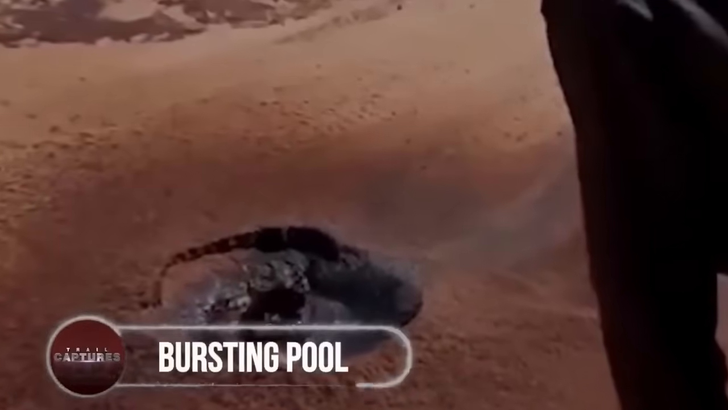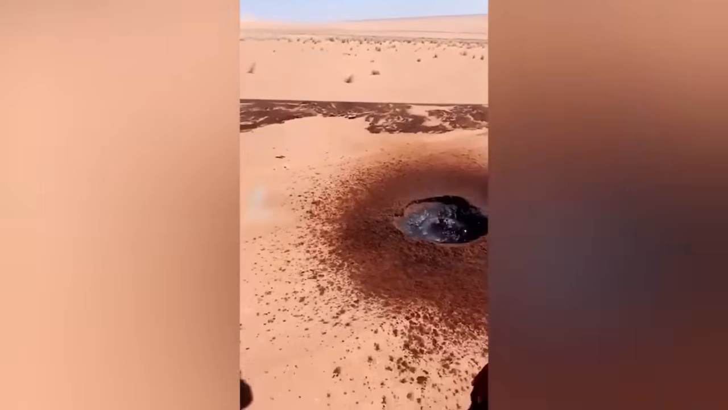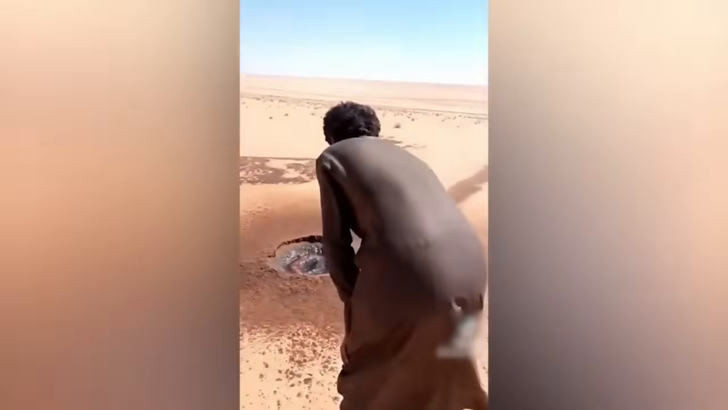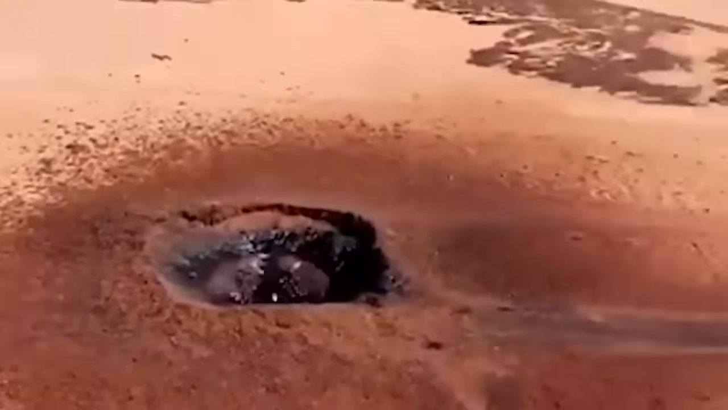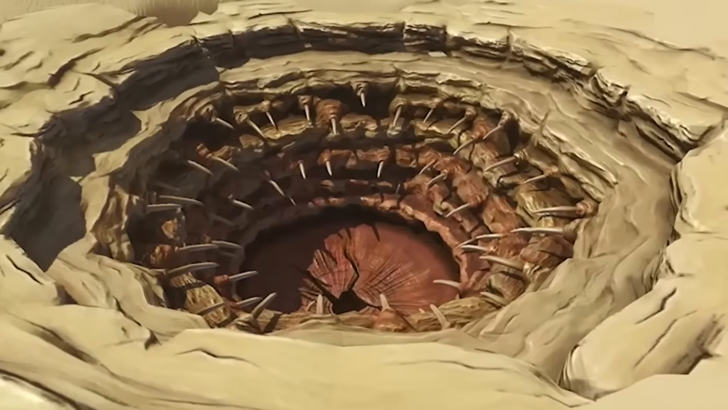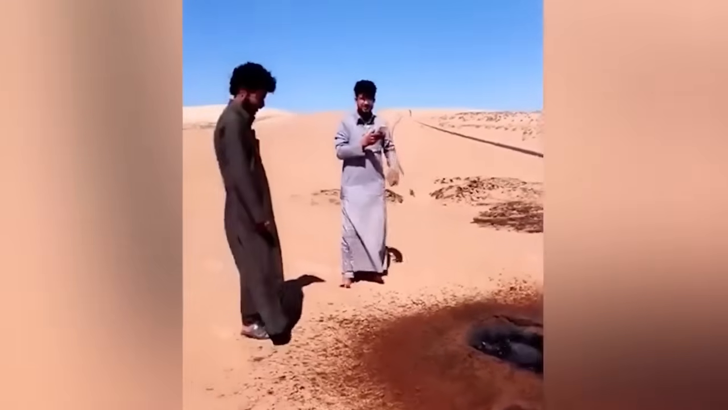Bursting pool. Right in the middle of the desert, there's lava popping out, and it looks like it's about to explode on the onlookers' faces. But what is it? This question has been baffling people for so long. Some said it was the pit of the Sarlacc, a beast believed to be living beneath the desert sands. The others called it a desert monster coming out of its hiding place.